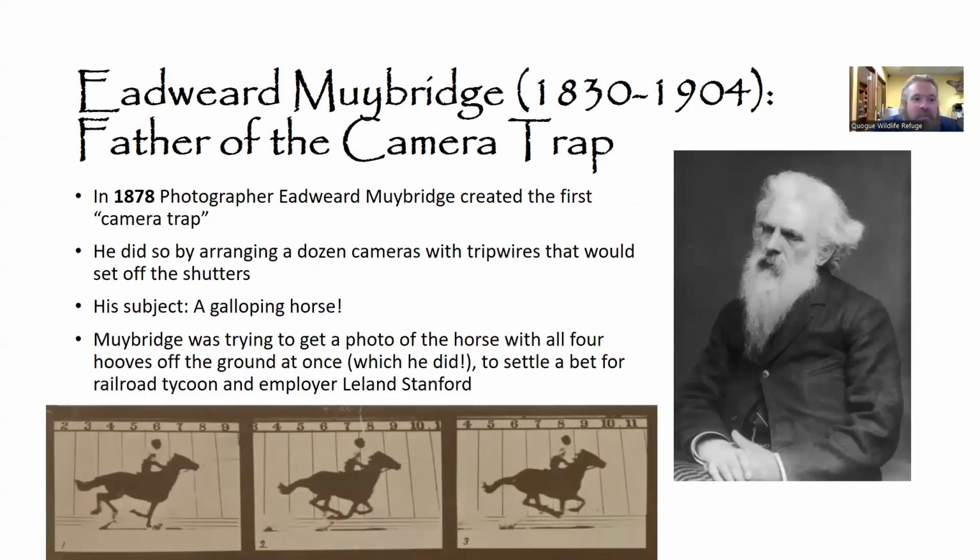So we start with a very interesting character, Eadweard Muybridge, who lived from 1830 to 1904. He's considered the father of the camera trap, which would eventually become the trail camera. And in 1878, Muybridge created the first camera trap. He did so by arranging a dozen cameras with tripwires that could set off shutters to take photographs.